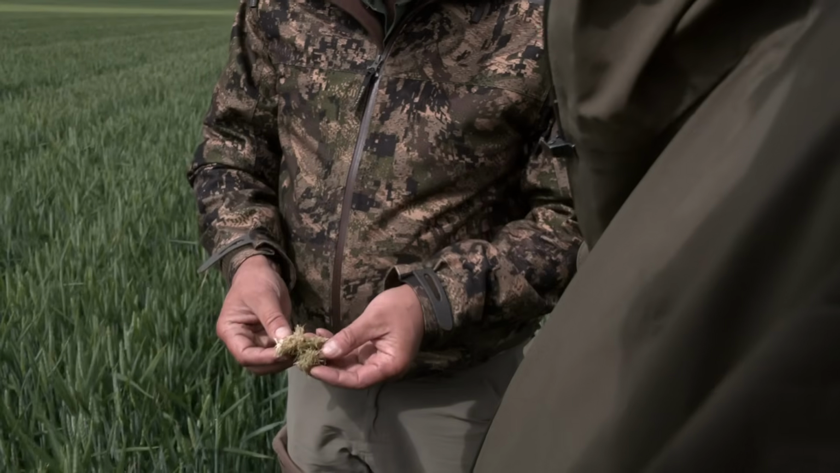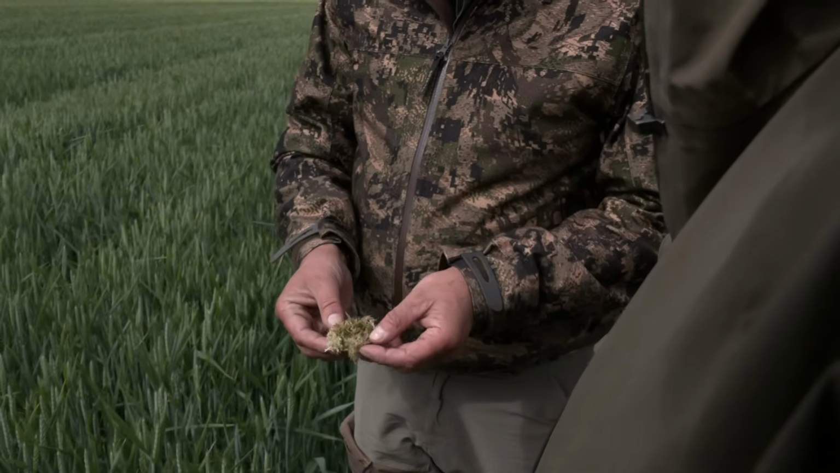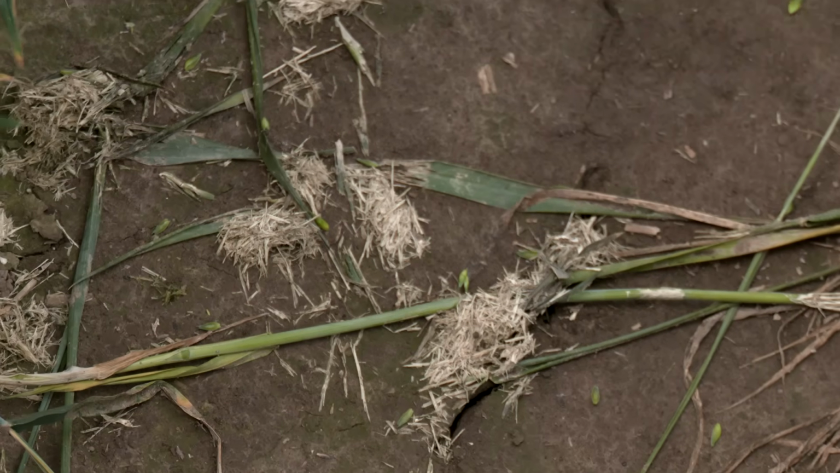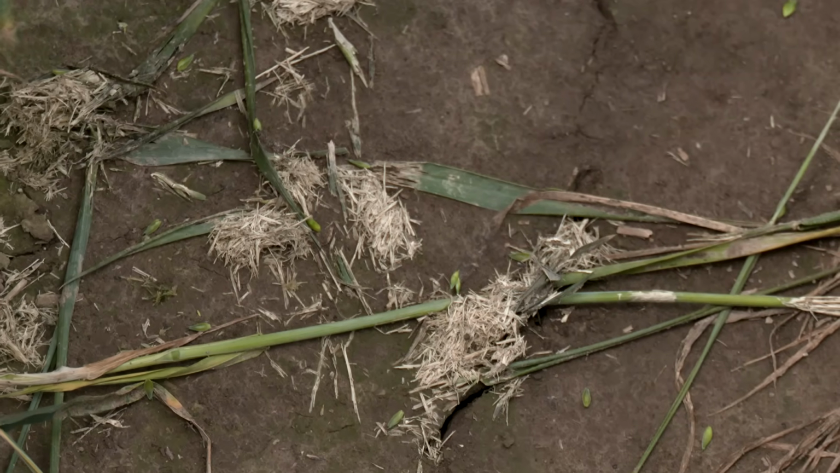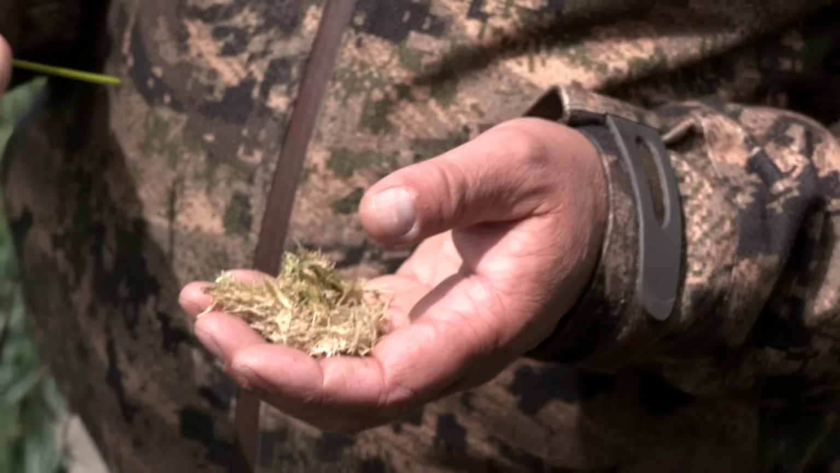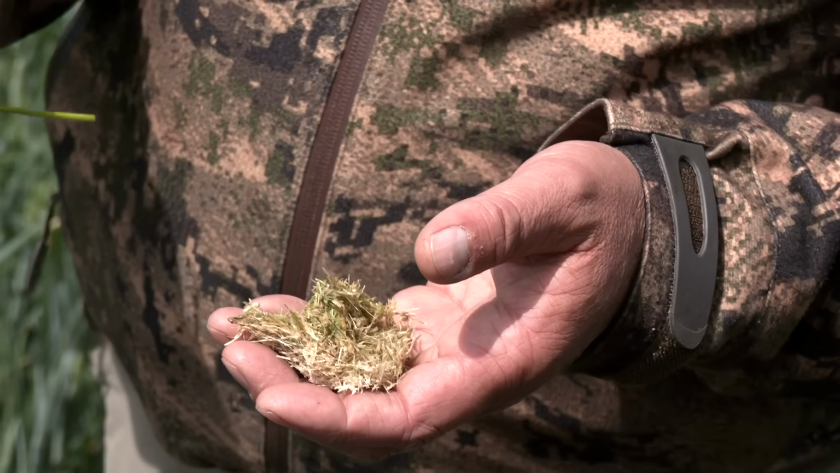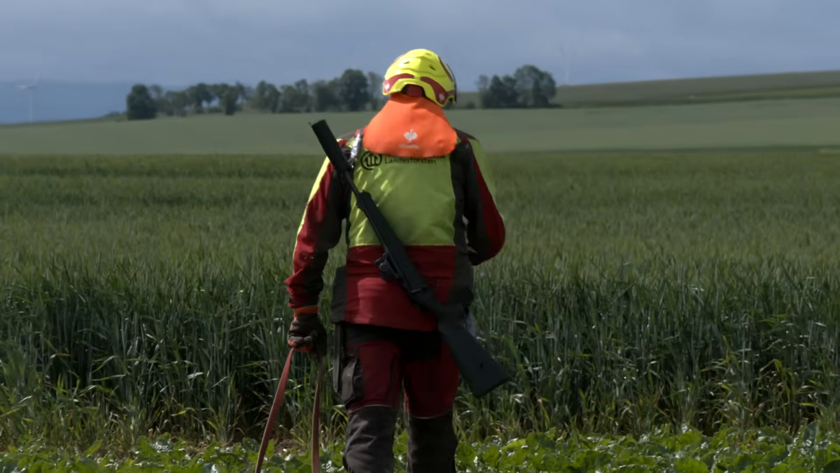Torsten shows us a telltale sign useful for farmers in Scotland to know if boar are about. I want to know if there's boar around. You have chewing balls in your fields, and if you see them, they are old, they are dry, a couple of days old. And if they are really green, totally green, the boar was there last night. So something to look out for.